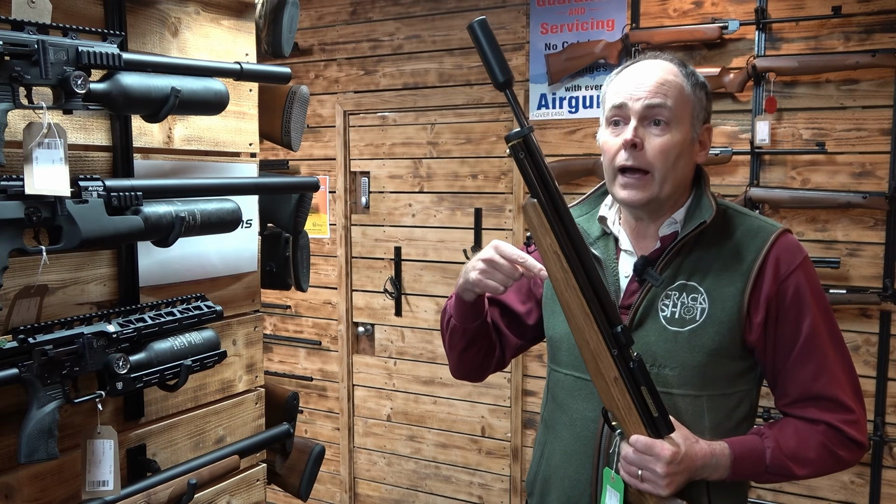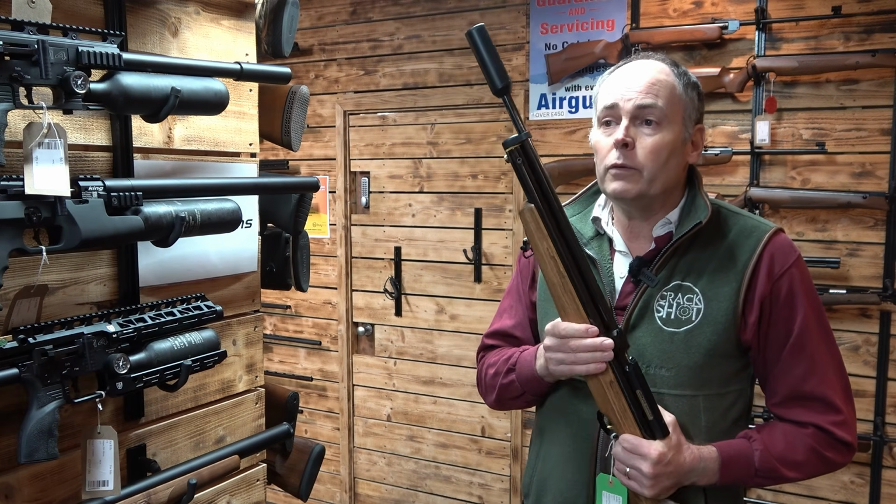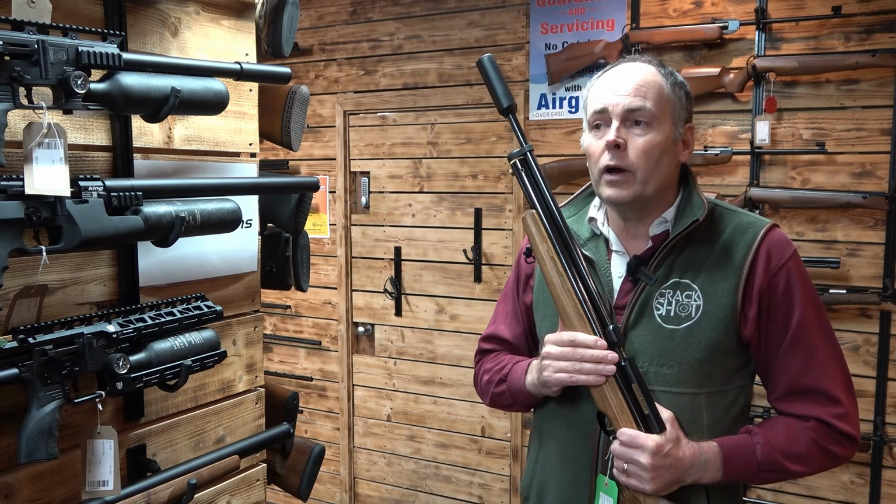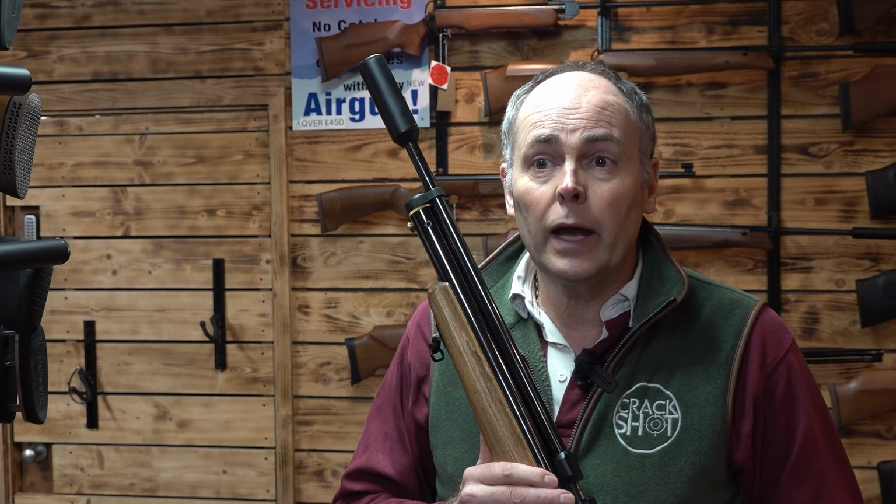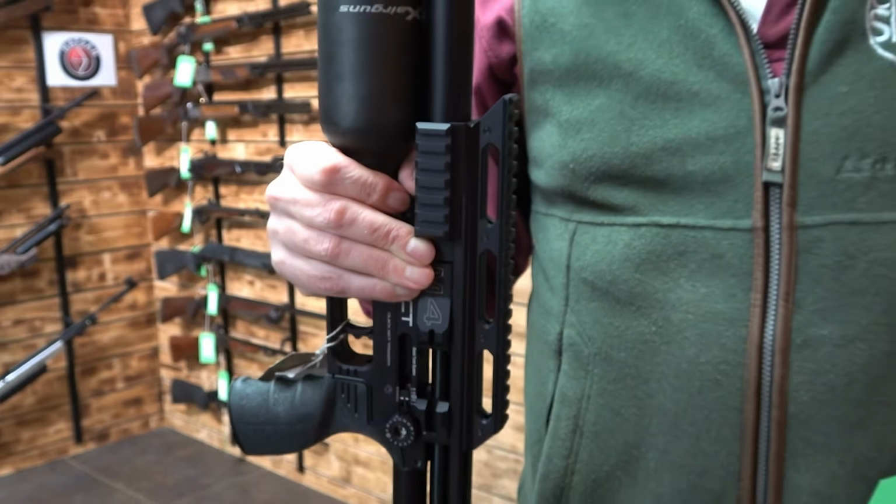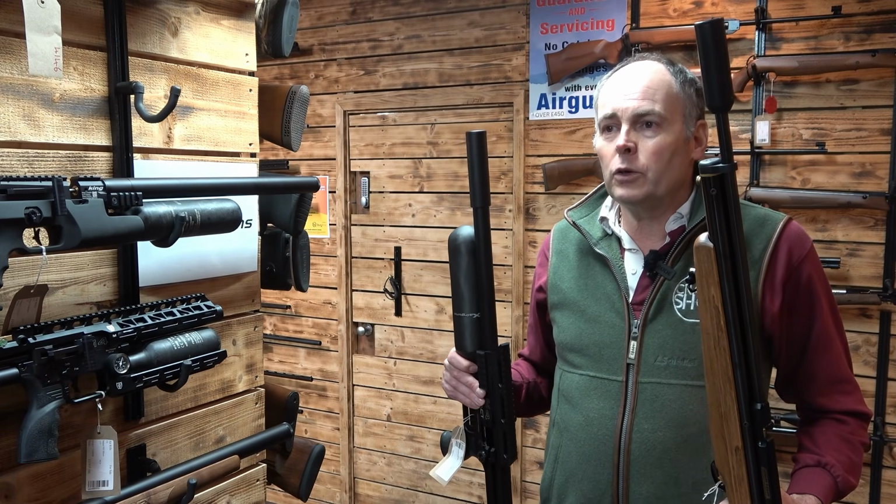So this would come in as a deposit of £200. So you could then go away with something like one of the FX Impacts. I think they're 1825. You could then spread the payments over a 24-month period. I think it's going to come in just under £83 a month, or just under £50 a month if you put it over 48 months. You've got to get approved in the first place. If you've got a fairly good credit rating, you're good to go. Unfortunately, if you haven't, it's not going to happen.